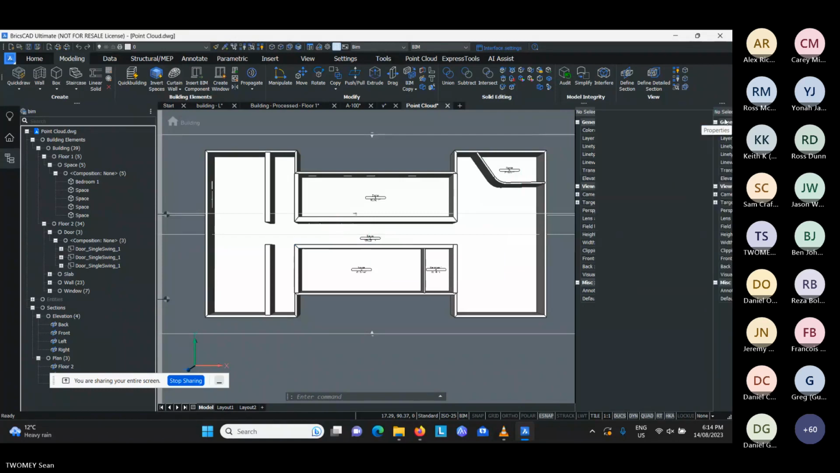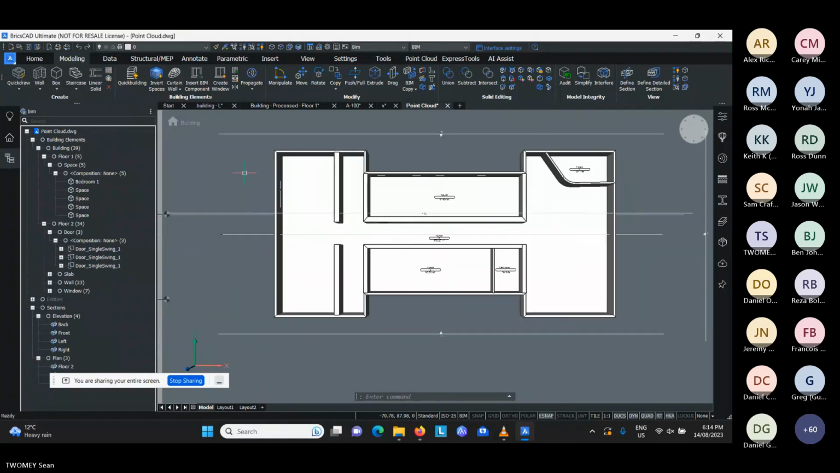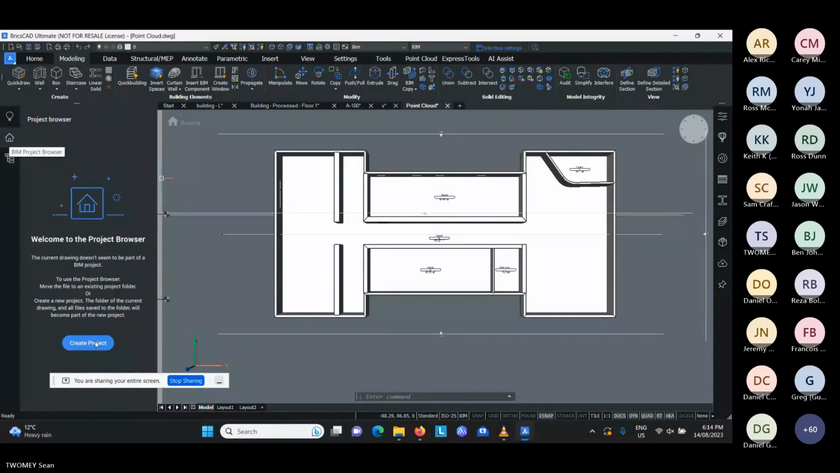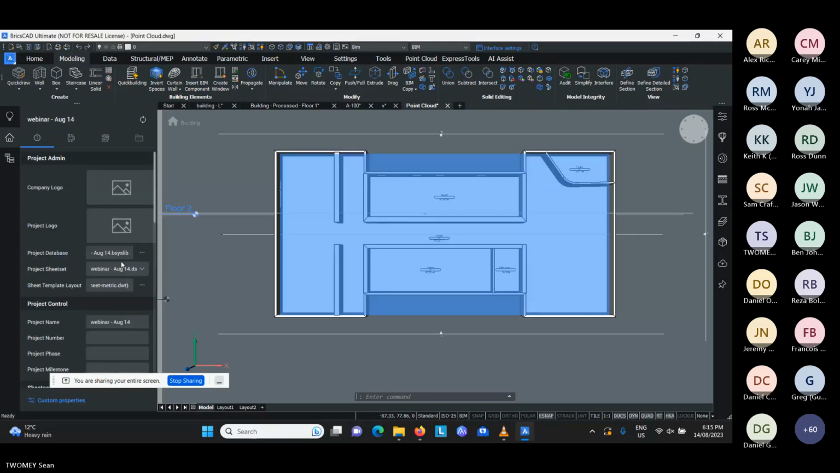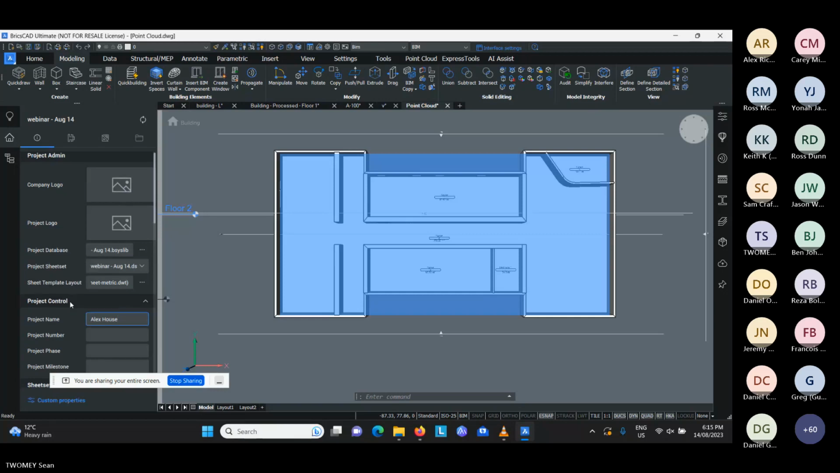The next thing we want to do is get this put onto a separate drawing file with a title block and all that information around it. So to do this, we've got an option here called the BIM project browser. You select that, you click on create project, and in here you give it a name. So I'll call this one Alex House. Alex is very wealthy, he's got many different houses.